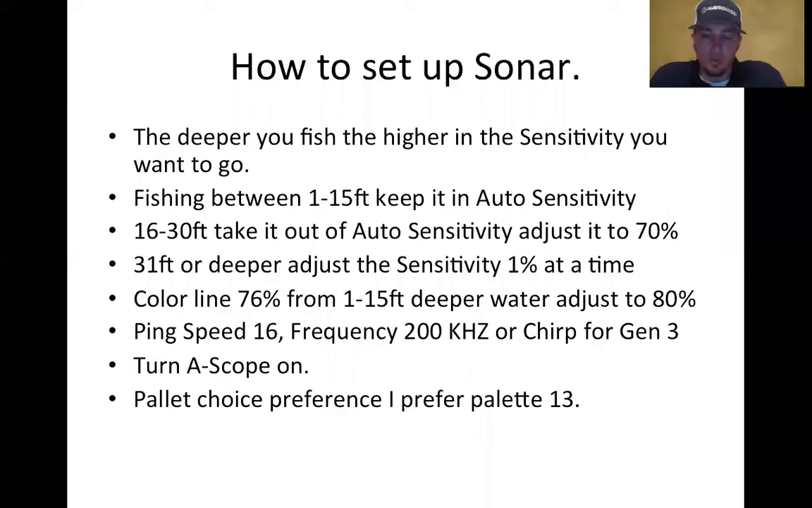Also with the Gen 3s, I'm not running a 200 kilohertz frequency. I'm running a high chirp. Excuse me, for those that are running the Generation 3, you have an option to run a high, medium, or 283 frequency, which is located underneath your sonar settings. I would put it at a high chirp. That's going to do the 5-inch target separation. It's going to combine a 283 frequency at one time.